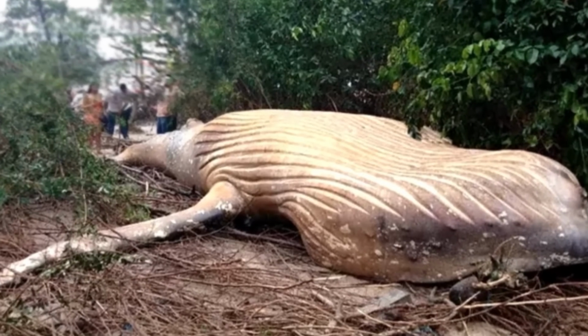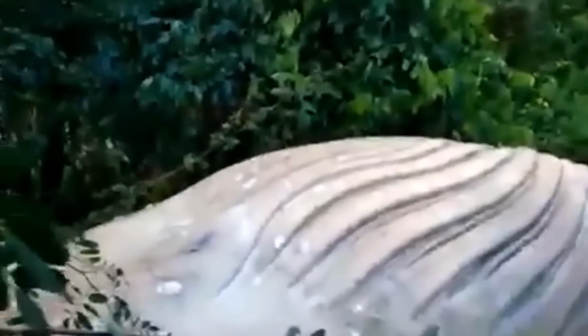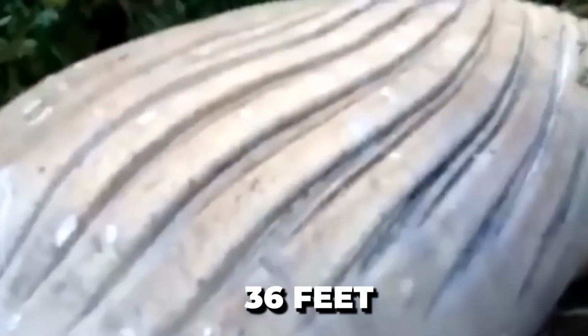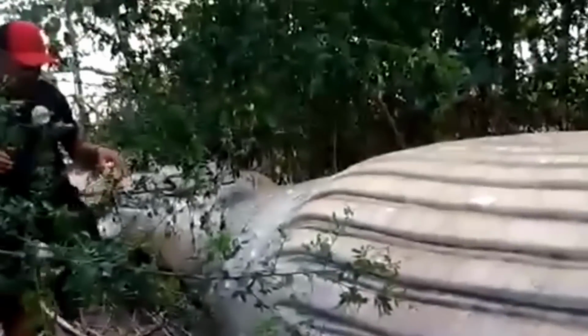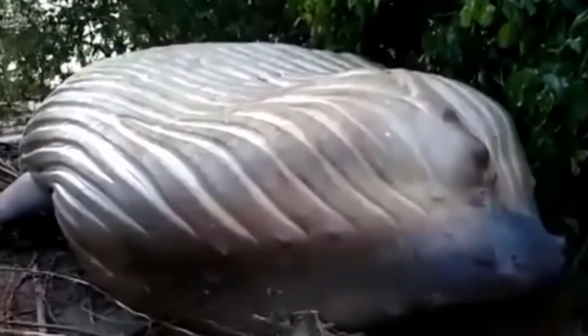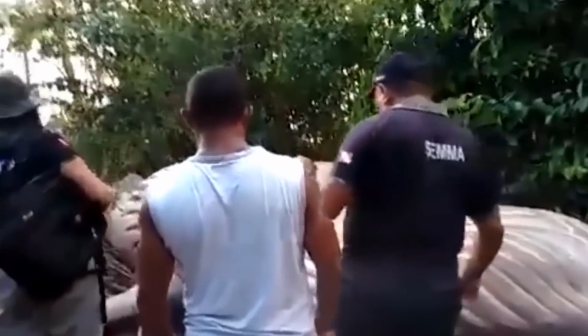The subscriber's pick. This humpback whale was found in Brazil, lying way far from the water. It measured around 36 feet long, blowing everyone's minds as they thought, how did it end up so far from the beach? Talk about a head turner. Scientists think this cool creature might have kicked the bucket at sea and gotten carried by epic waves, ending up way inland. Hyena dog.